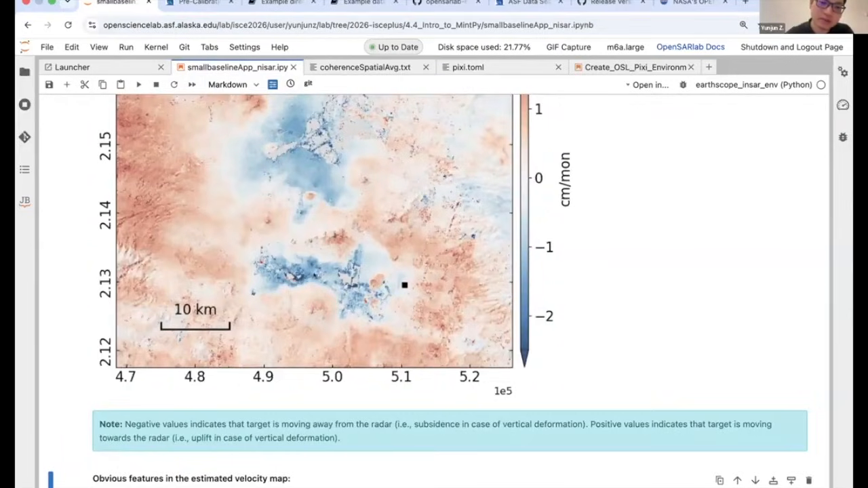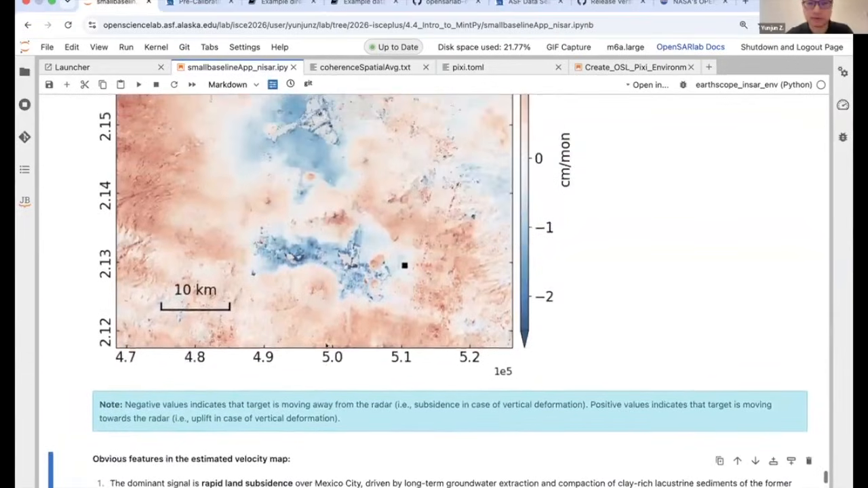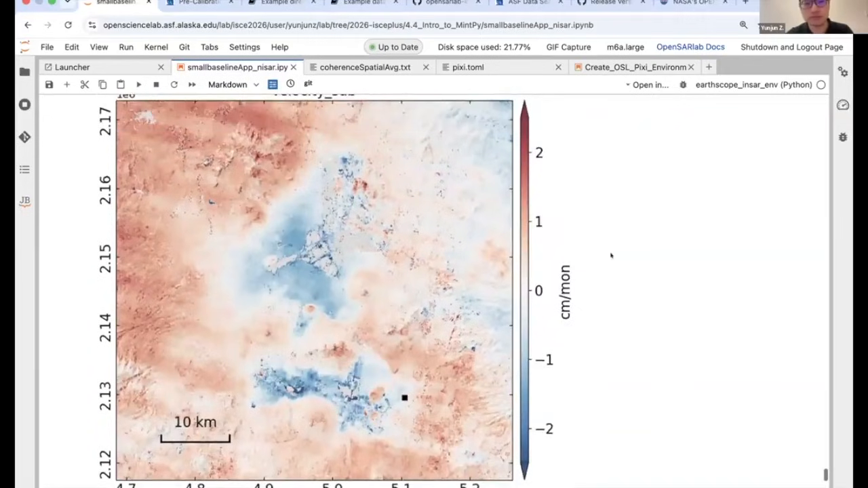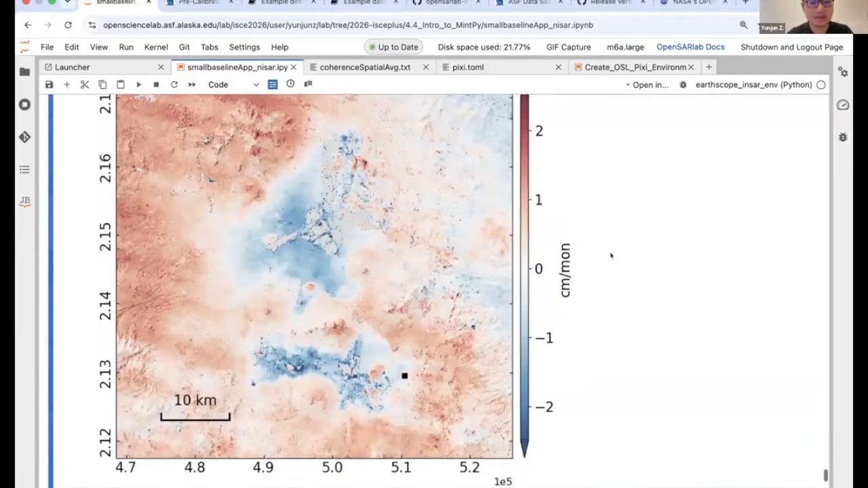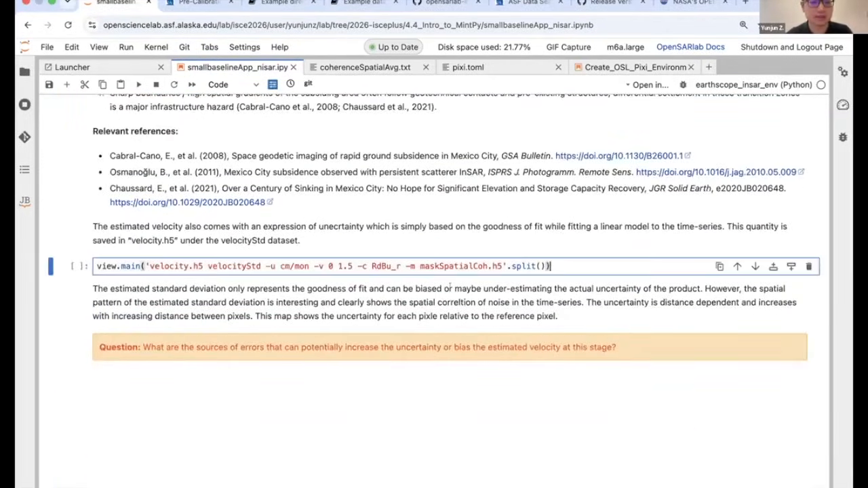And the sharp boundaries here are because of the hard rocks underground. And here, this part I believe is a volcano or something. Yeah, so it's pretty amazing that we got a nice velocity with just a short amount of data here.